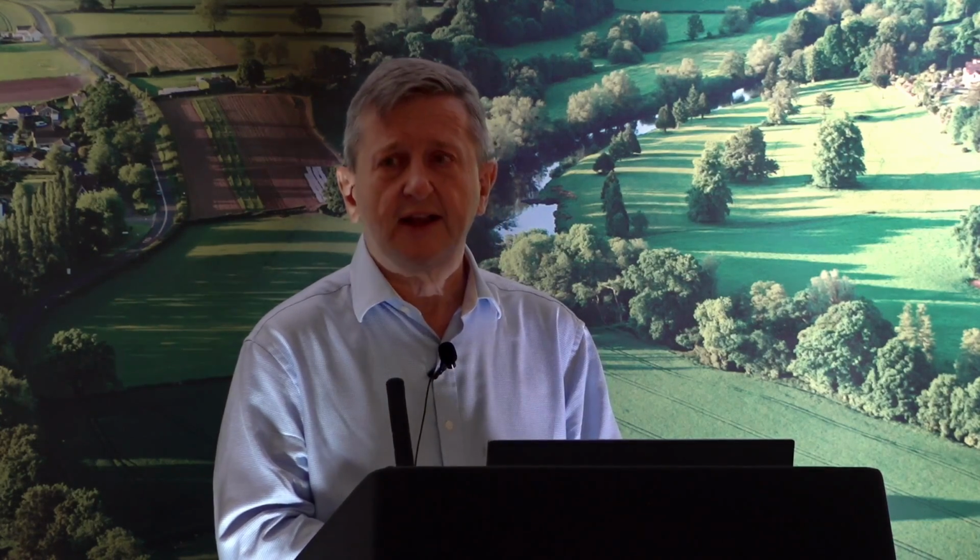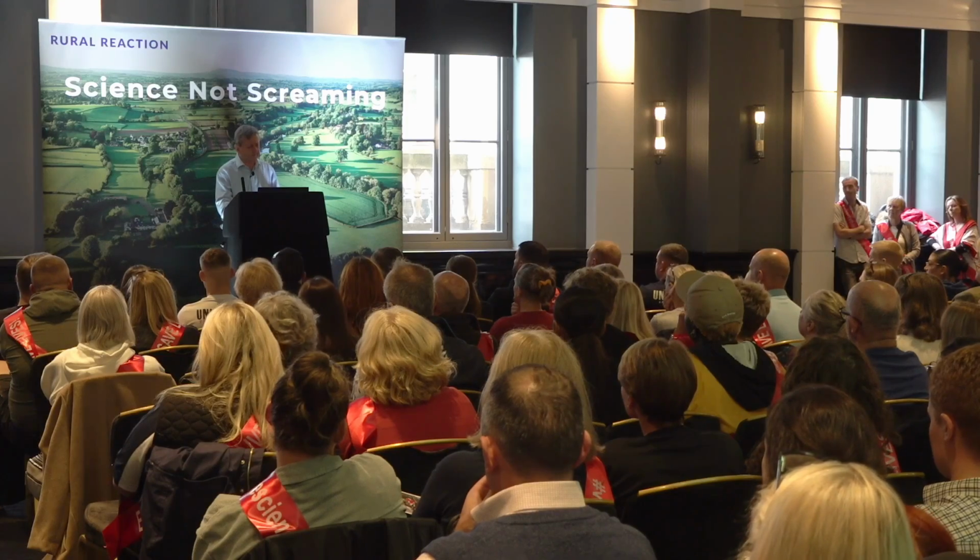The group says politicians have lost the trust of rural voters and promises to make them sit up and listen to the countryside. Policy has to be built on science. Those who will come round with us on that principle, those who feel there's too much bureaucracy, we'll work with them and we will together force the great ship of British politics to reconsider how it deals with the countryside.